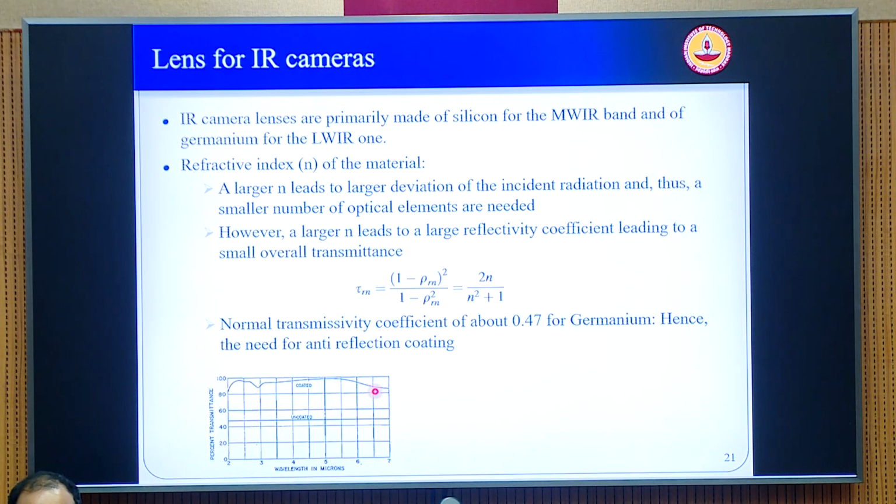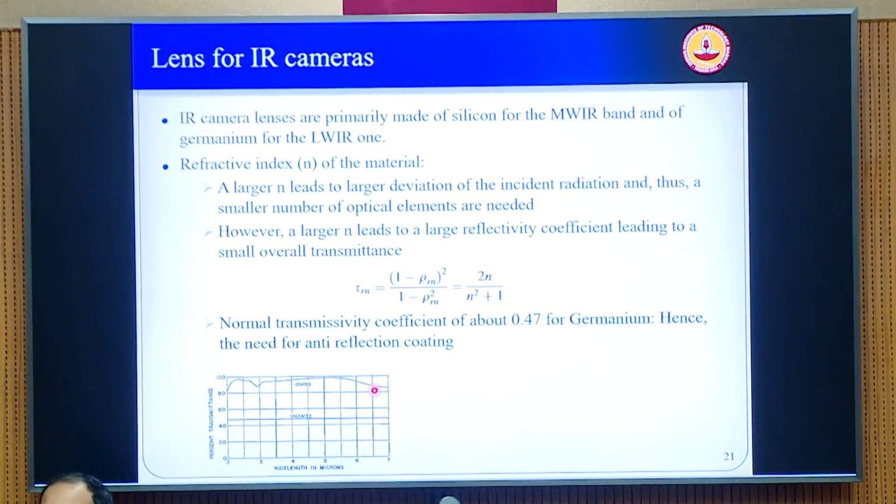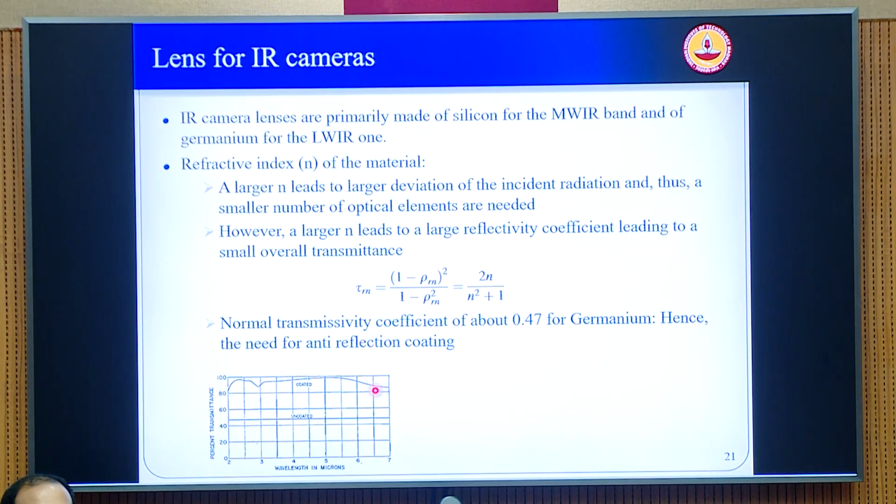Okay, so I think this is some information. I think again this is coming from the basic optics, that if the transmissivity of the material is large, it tells you that this also leads to a large reflectivity at the same time. So if your reflectivity is large, the overall transmittance can come down. So some of these lenses which you think are highly transmissive also are highly reflective. So in the process, if your reflectivity is very large, your overall transmittance can come down to some extent.